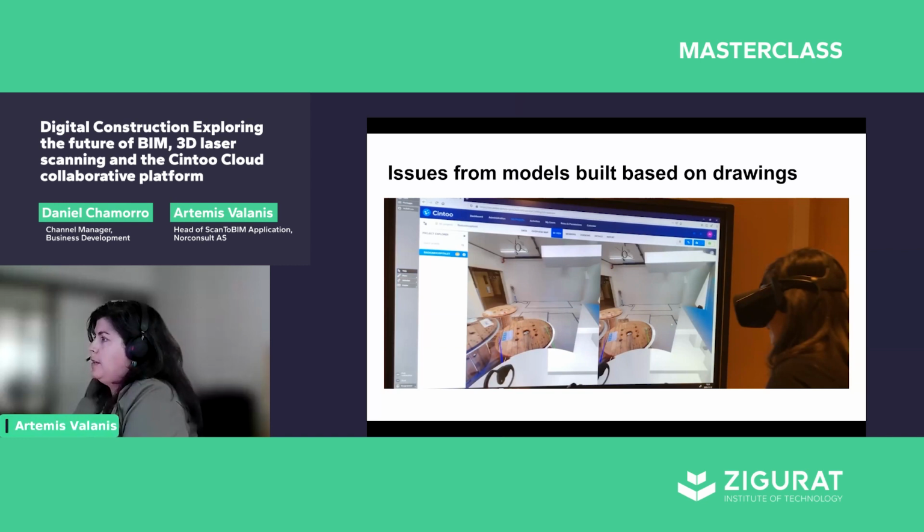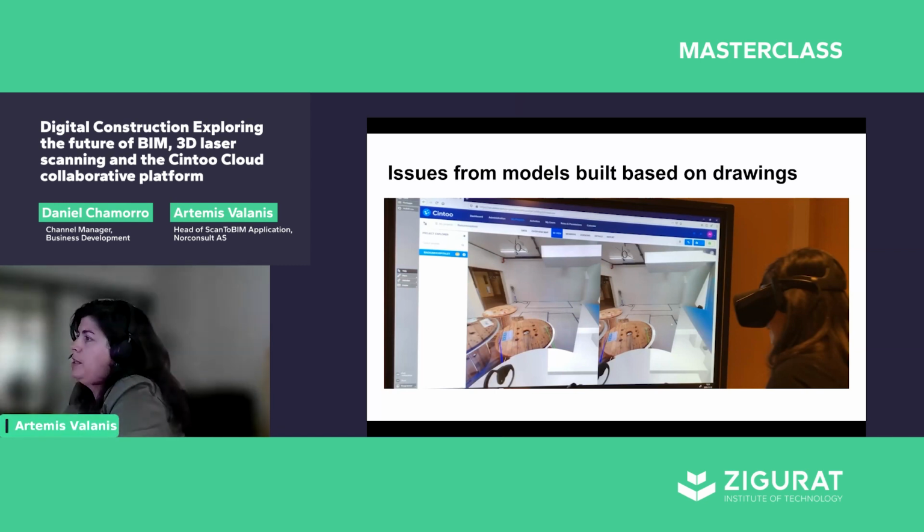And what we see here is in the area where a new building should meet the existing building, we see the slabs from the new building coming into the existing area, 1.5 meters lower than they should be.